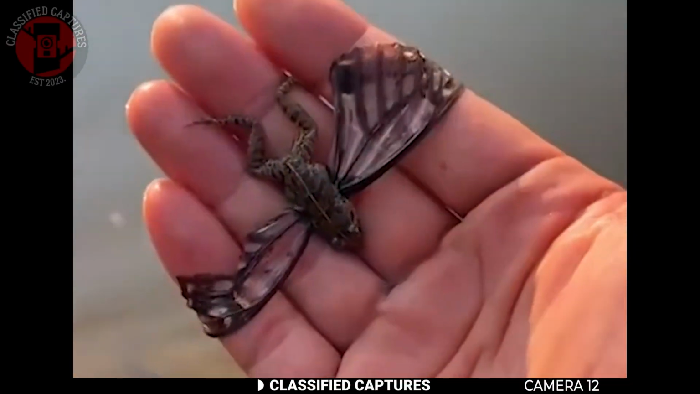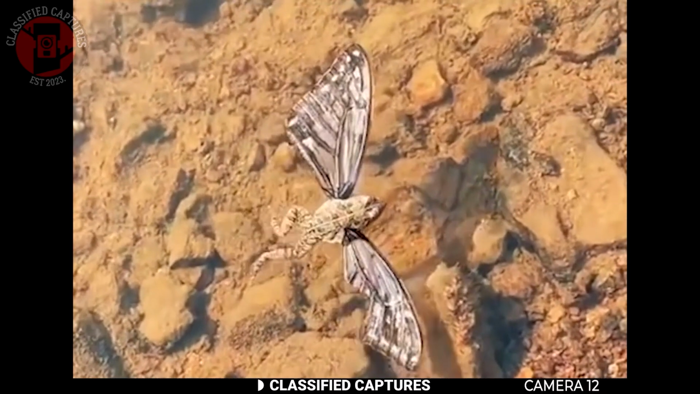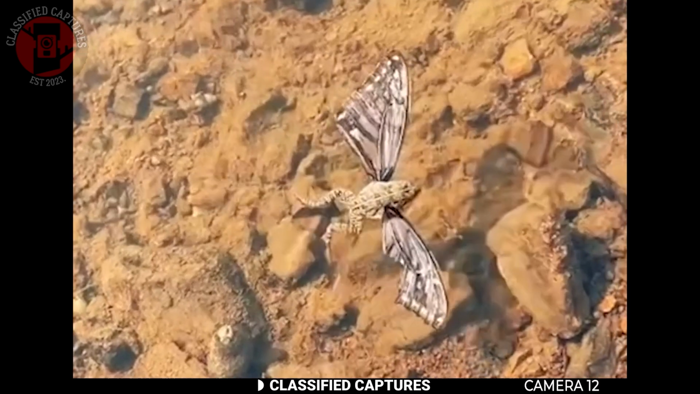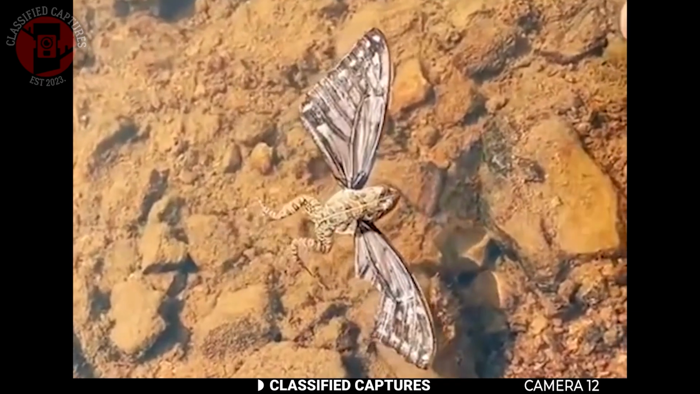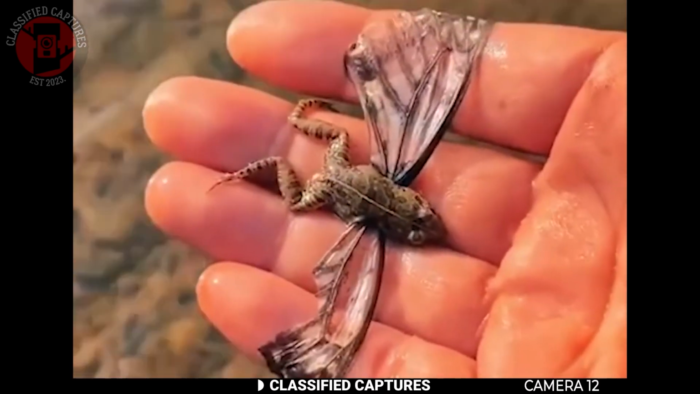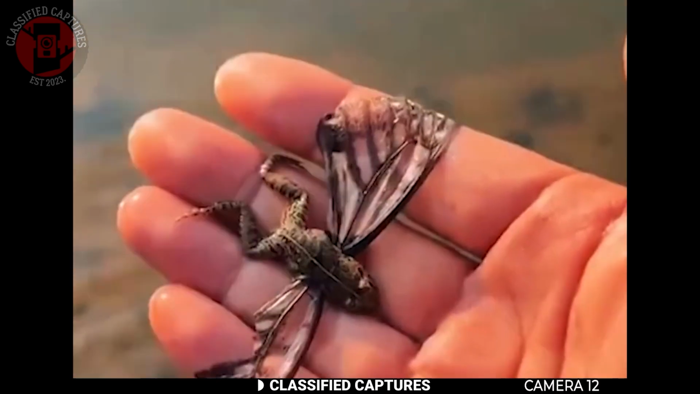Next, we've got this intriguing footage that shows a small frog floating in a pool of water. What makes it truly bizarre is the pair of wings where its upper limbs should be. The frog uses its lower limbs to propel itself through the water. The person behind the camera scoops the creature out of the water with their hand, showing it up close. Its appearance looks remarkably real, with no signs of digital manipulation or CGI effects.